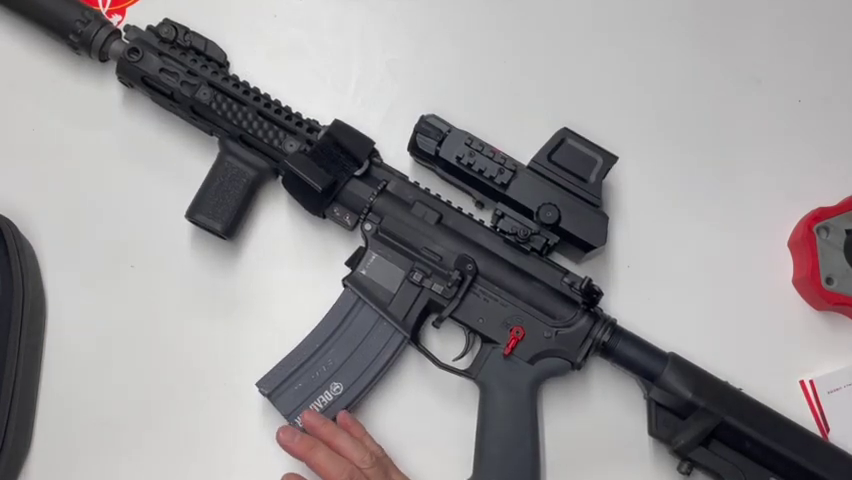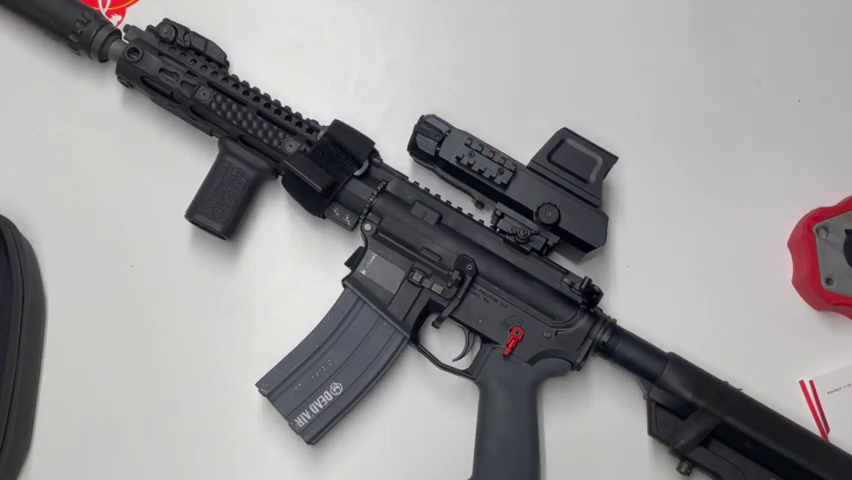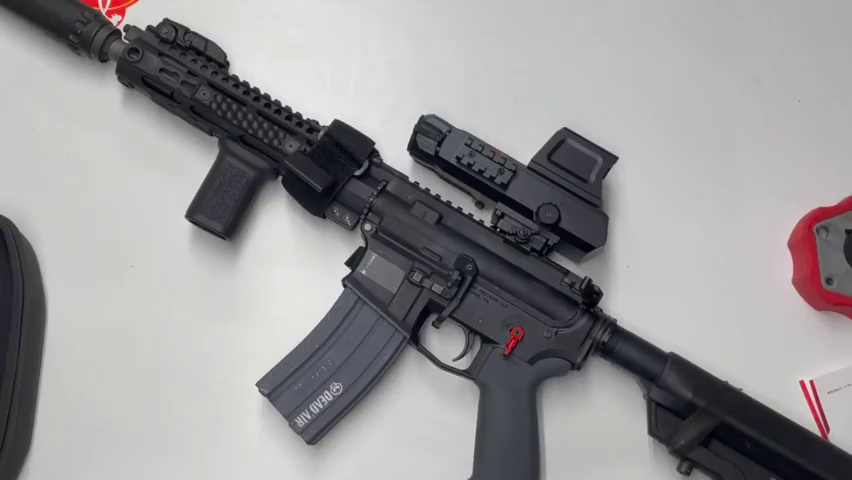There are four modes: a green hot thermal setting, a black hot, a wildlife highlight, and a wildlife outline. The green is basically a standard thermal. It captures everything. Like I said, good change in brightness. You can go all the way up and all the way down. And then the black hot was really useful if you couldn't find details. If you're looking out into a completely black wilderness and you turn it to black hot, it almost makes it look like it would during the daytime. The smaller details would really come out.